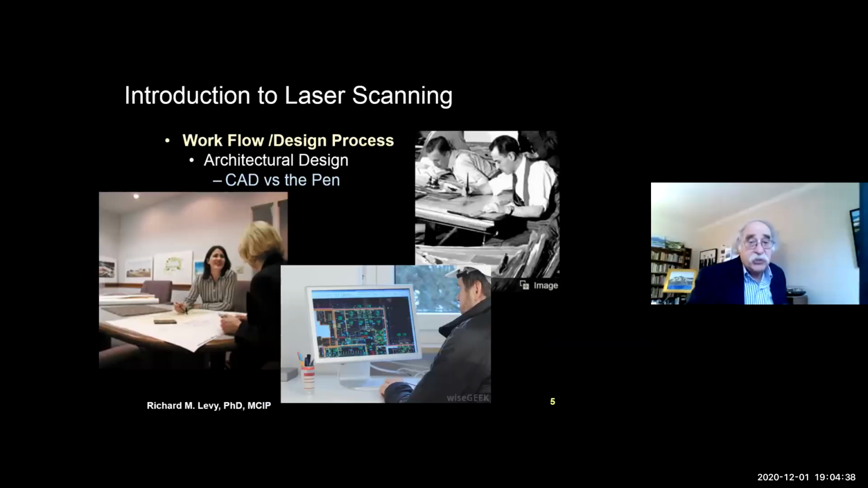Now, one thing has changed, and that is today we have computers. So we're not working on paper, we're working with displays.